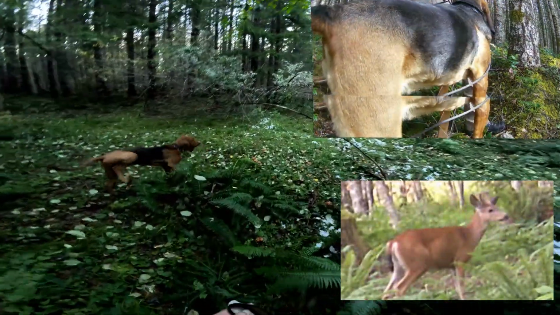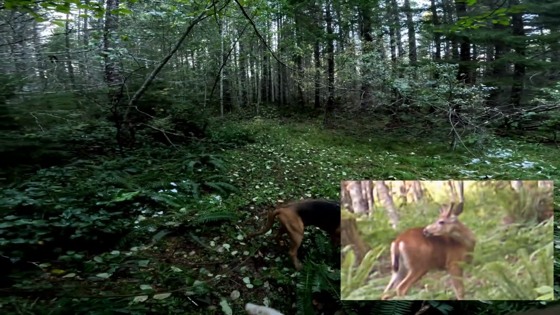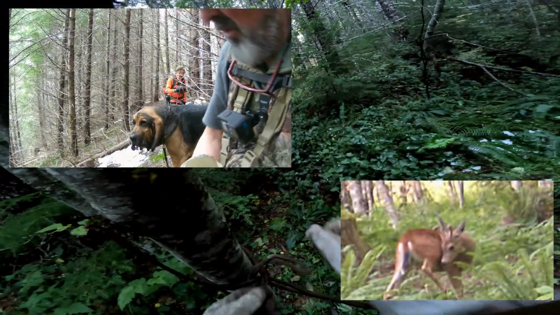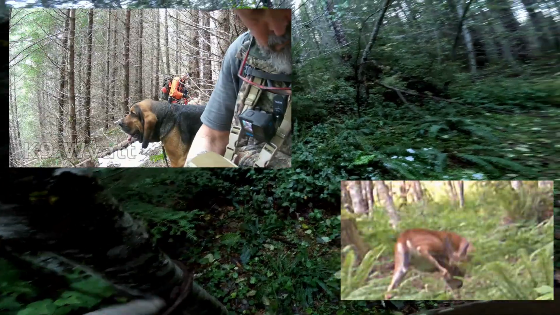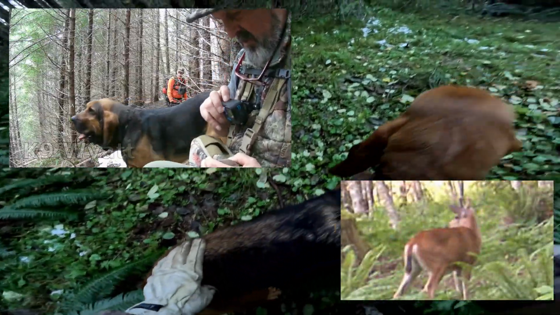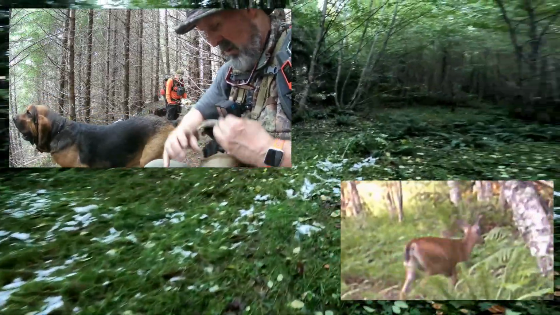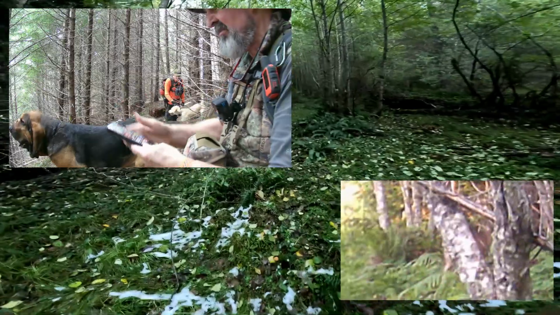Calamity right now is a little over 100 pounds. Bloodhounds are full grown. They're gentle giants. They're anywhere from 80 to 110 is typical size. Canine Wyatt was exceptionally large. He was in shape at 135 to 140. They're also very patient.